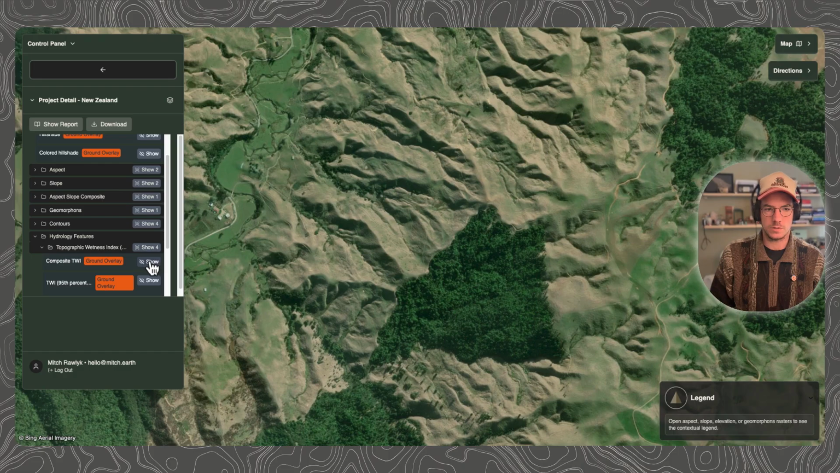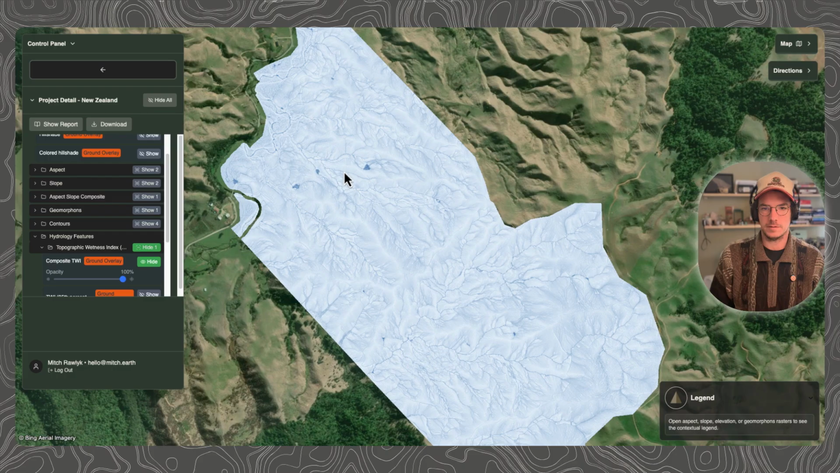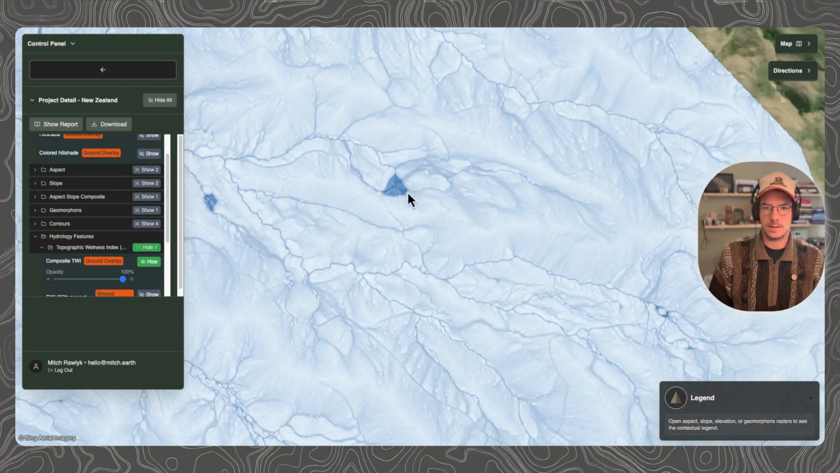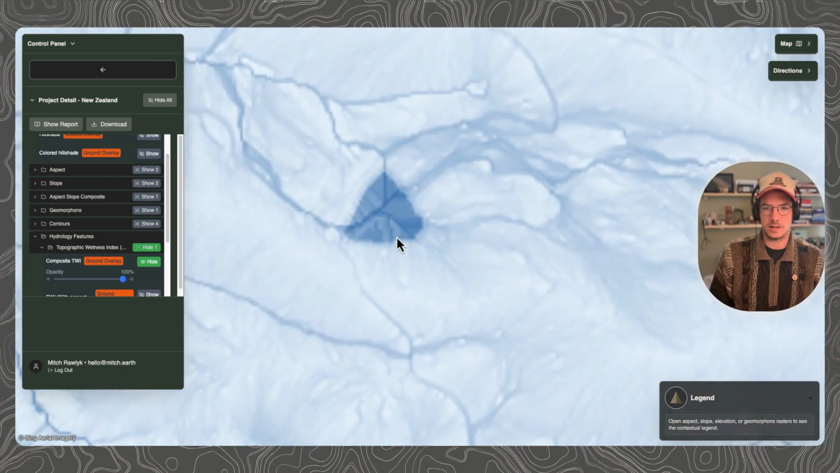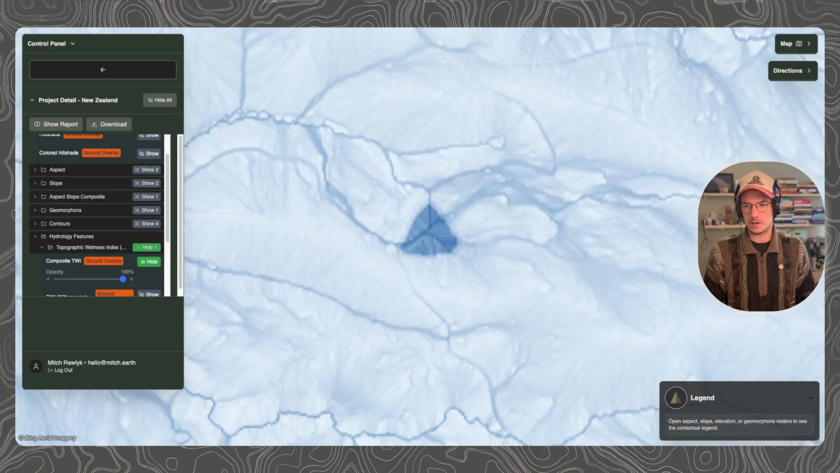So we're going to go to the topographic wetness index down here and make the opacity full there. Now when we zoom into this area, what this darker area actually represents is an area on the landscape where water has a natural tendency to want to pool there. Hence the topographic wetness index name for this layer. So it's taking into consideration, is there water flowing to that area? And then is the slope essentially a basin for water to actually accumulate in?